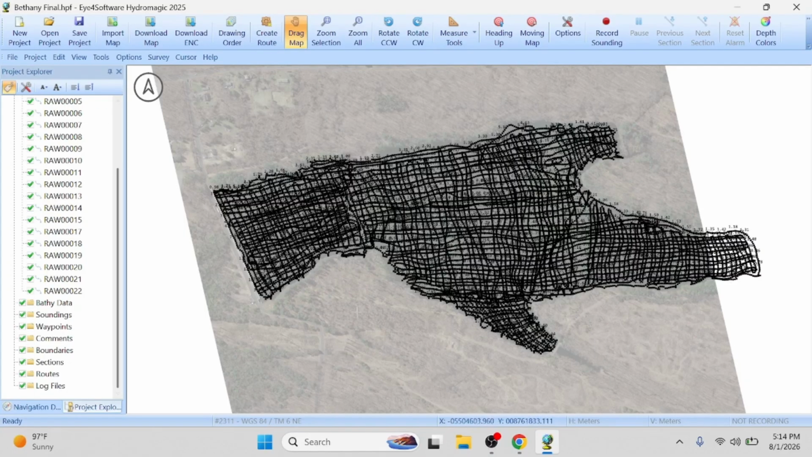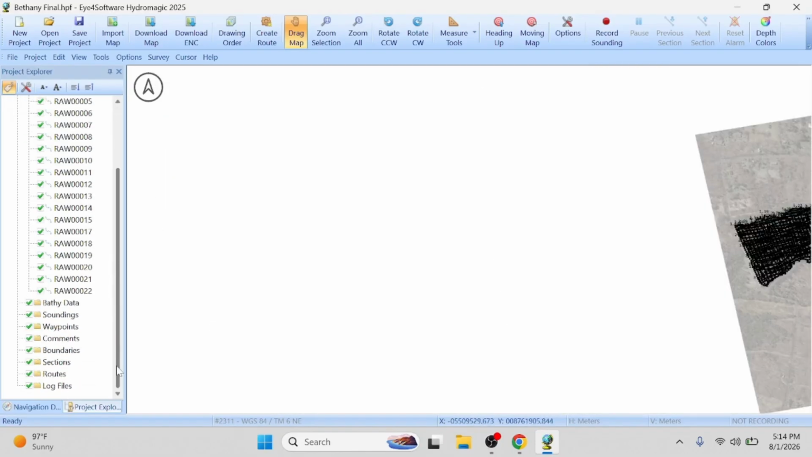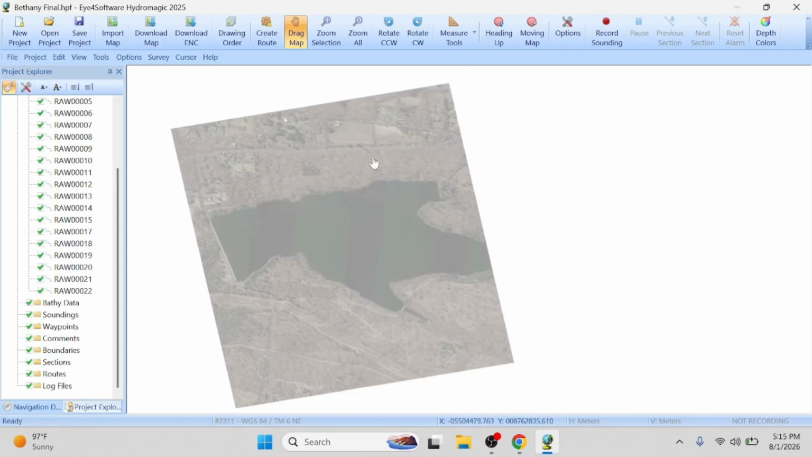But on other jobs, when you're doing a part of something, or it overlaps with other stuff where you had a lot of data overlapping and you just want this area, I like to use a border a lot of times. Borders, as we learned in the other video, boundaries are down here. So add a boundary. I went into that in the other video.